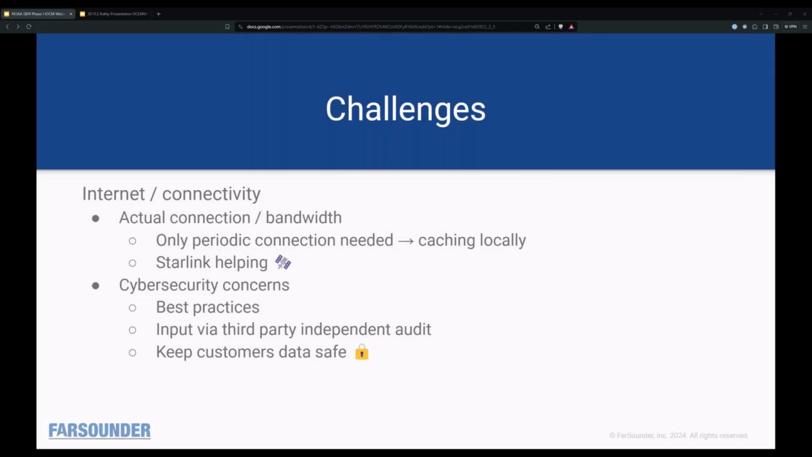Some of the other challenges were actual internet connection. This is changing a bit because of Starlink. More and more vessels are just able to have consistent internet connection. It's not a problem, but to overcome the issue where you might not be able to do that, we're caching everything locally. So basically everything is recorded locally as it was before, and then when it sees connection, it synchronizes with the cloud.